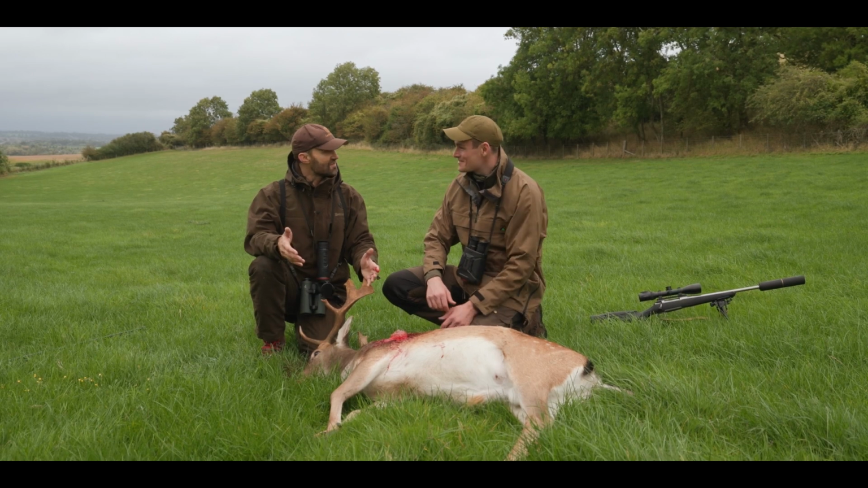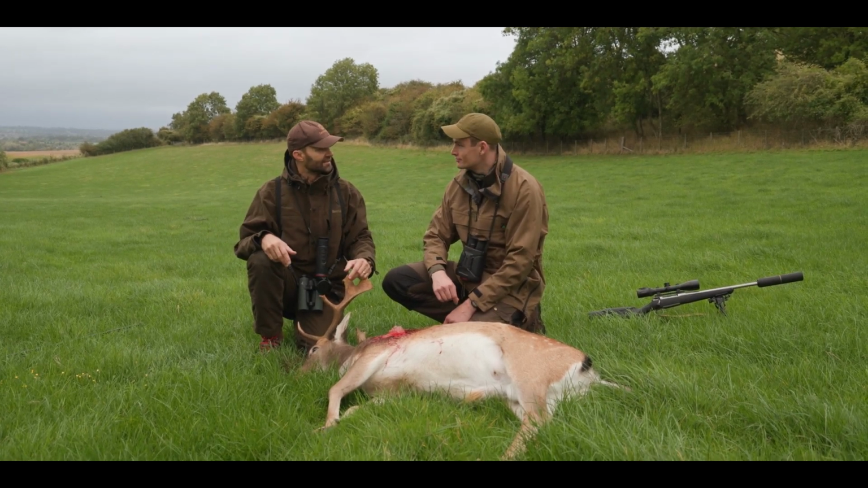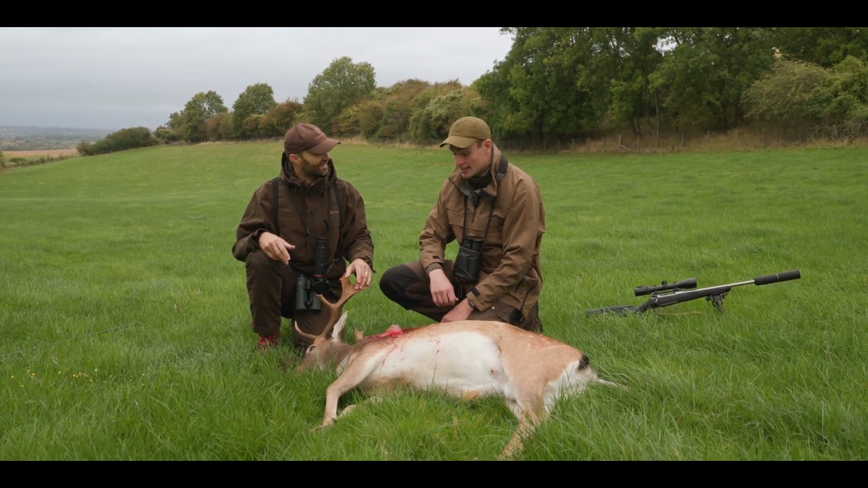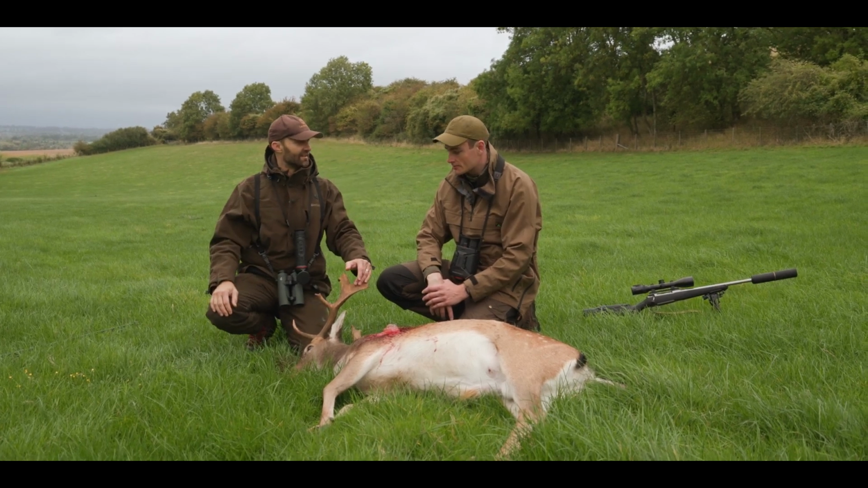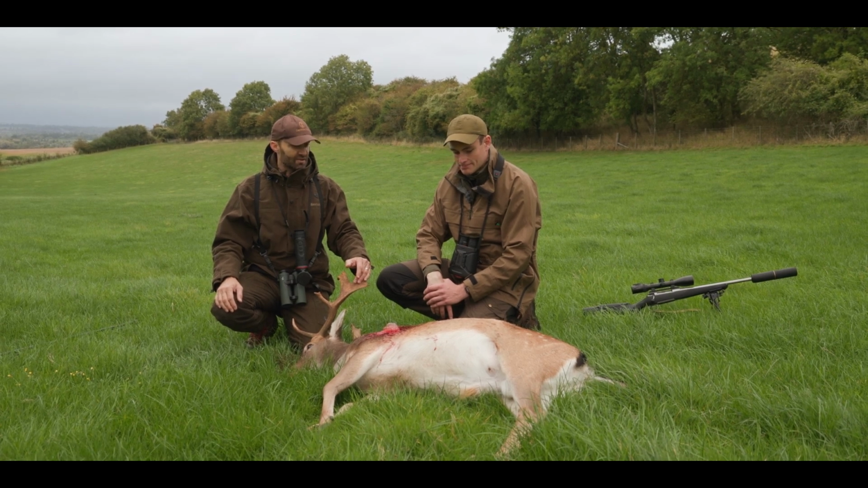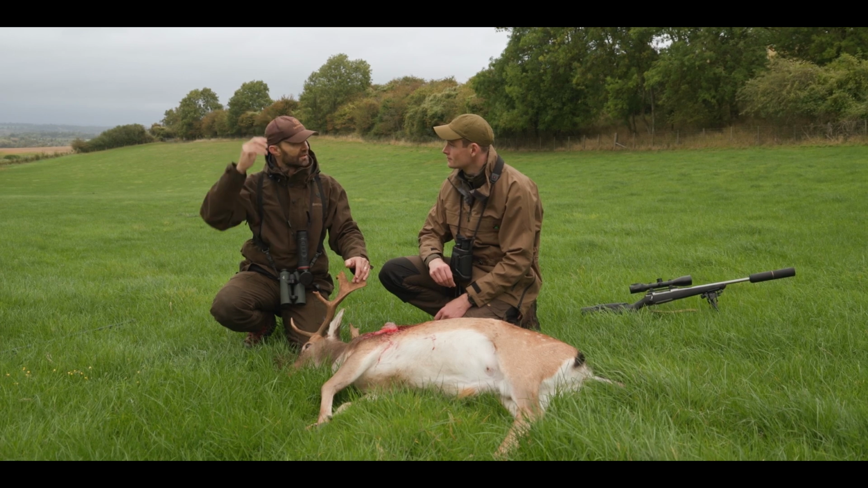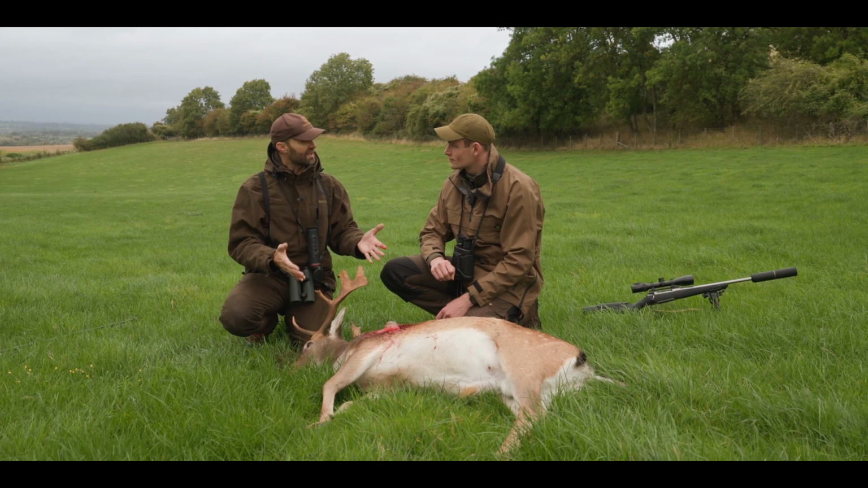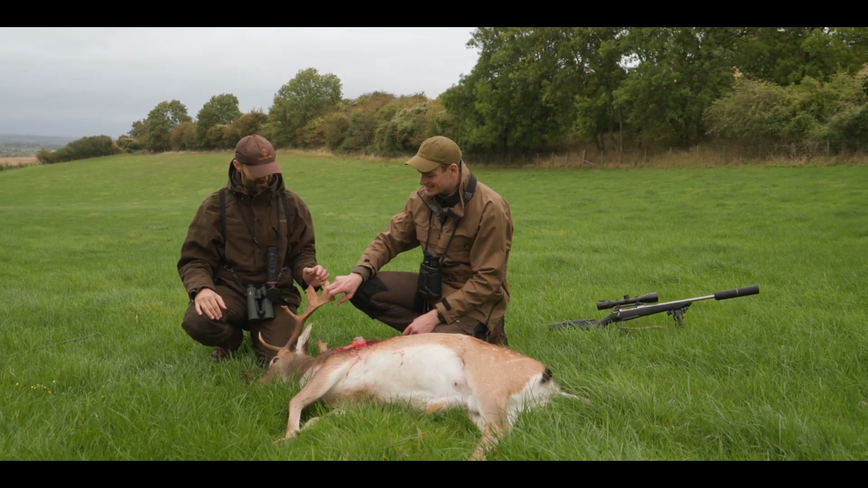And first time on camera as well, it would have been embarrassing if you'd fluffed it, wouldn't it? Yeah, no pressure. But what a great beast, isn't it? Yeah, it's fantastic. There were two of them in the stalk, but it was just which animal was in the right place at the right time, and he turned correctly. I don't know about you, but after a whole summer of shooting roebuck, you get used to the size of these roebuck, and then when you come down onto these fallow, you realise they're big, magnificent, beautiful animals, aren't they? Yeah, they're magnificent.